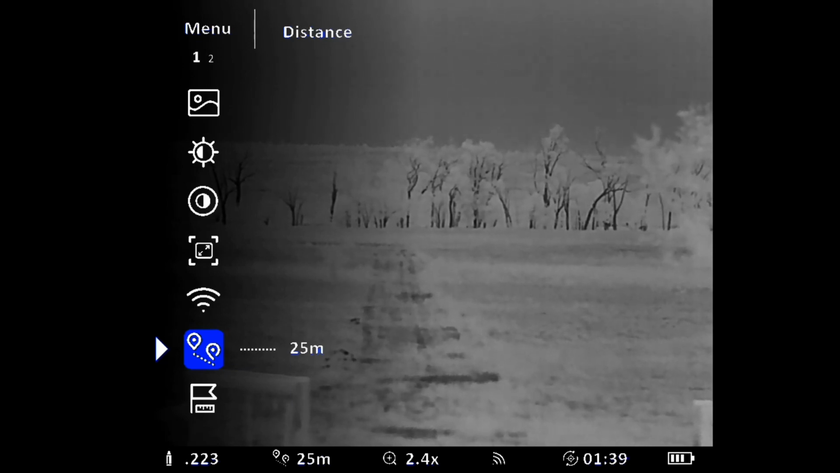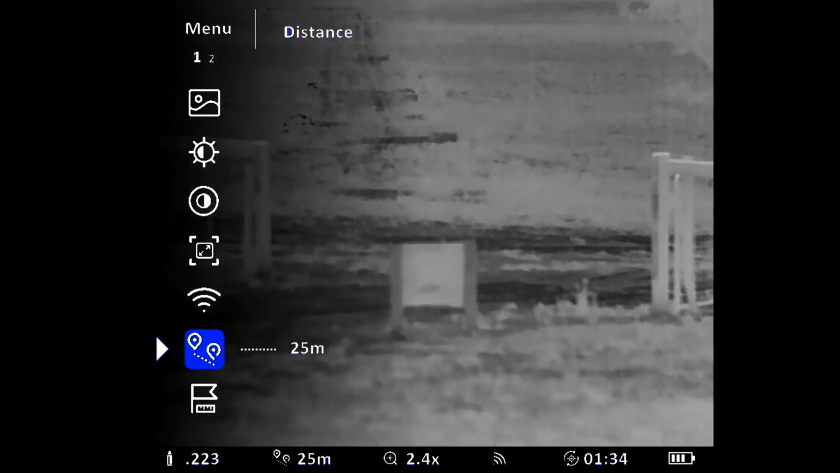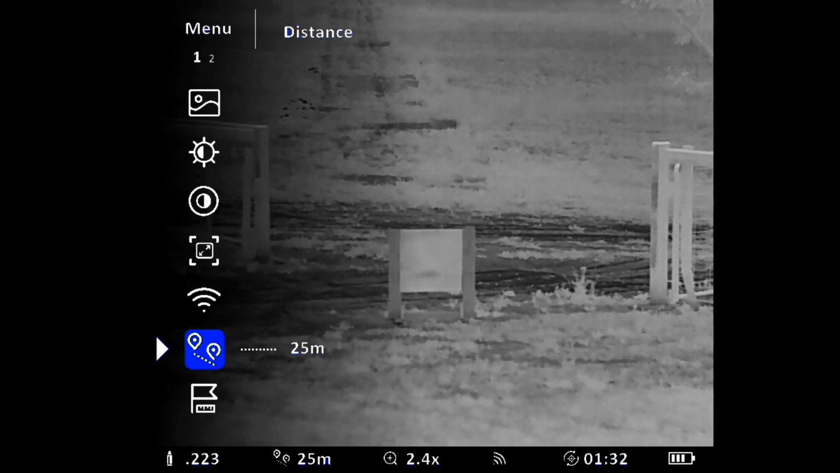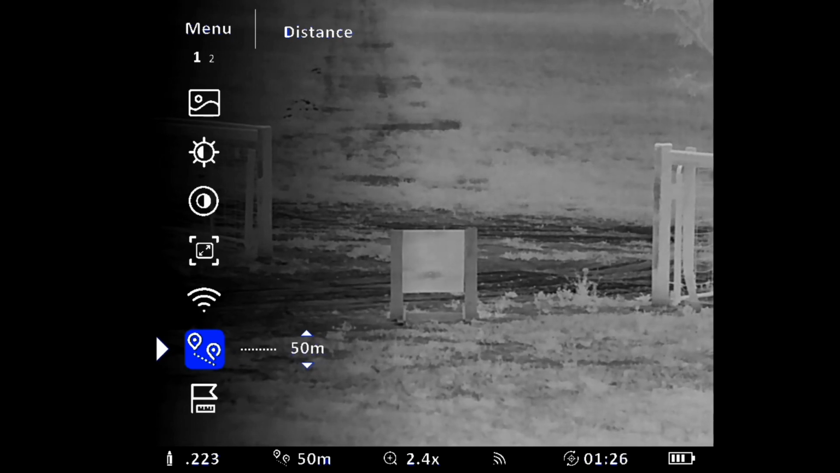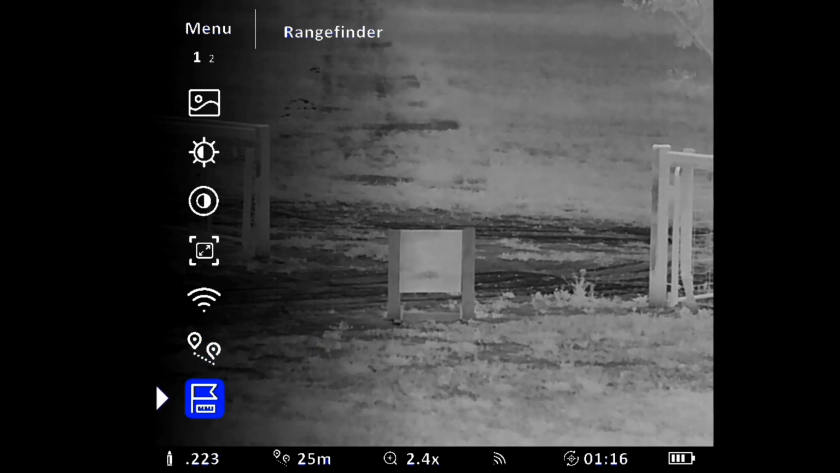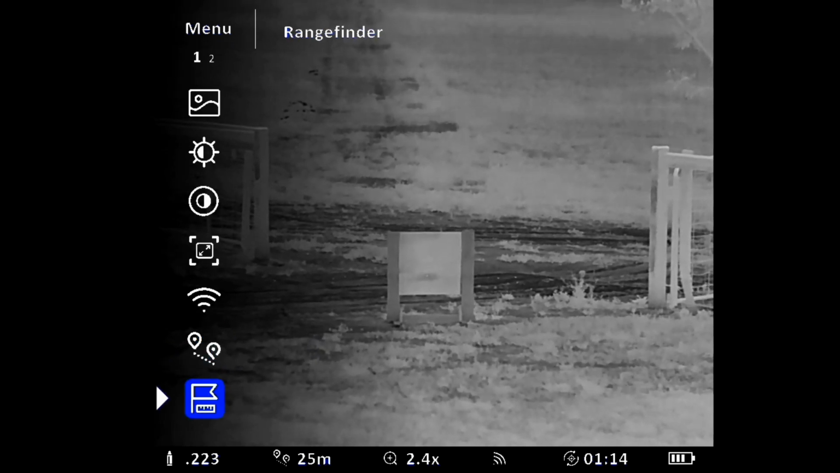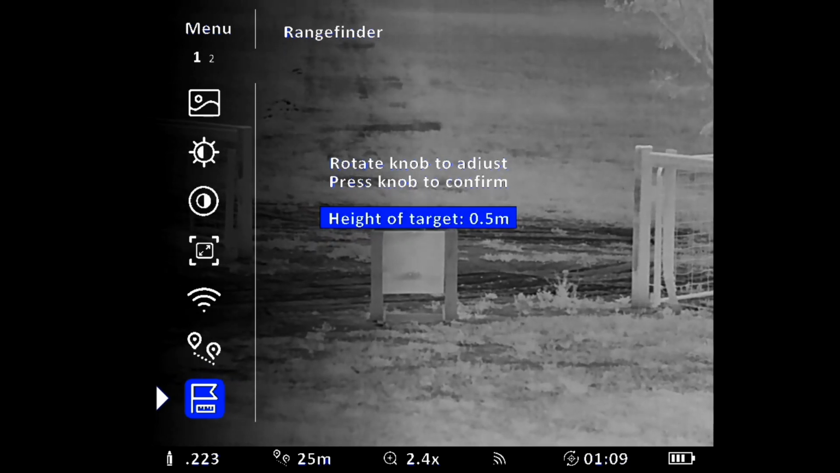So you set your distance. My target is 25 meters. So I'll leave that set at that, but you can change it to 50, 100, 150, all the way up to 300. I'll leave it at 25 meters. That's what my target is. Your rangefinder is only a stadiametric rangefinder, so it just works off your angles. But you can set the height of your target if you know what it is.